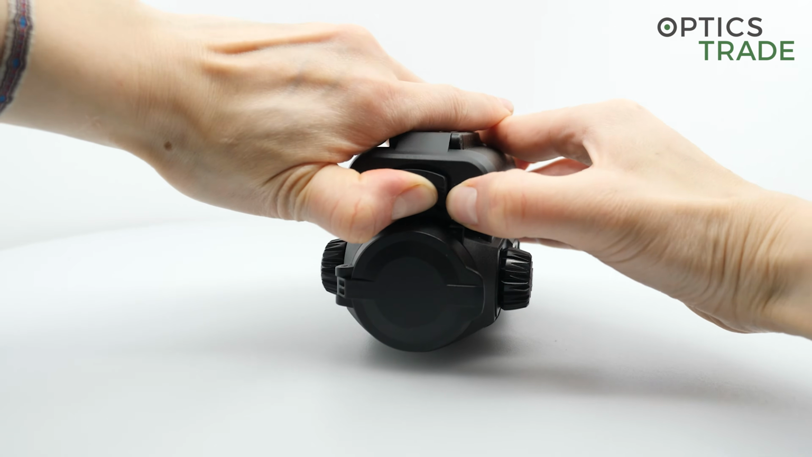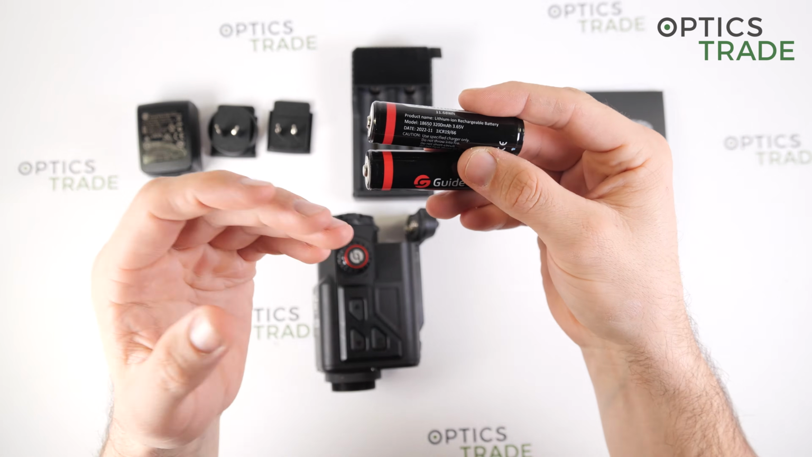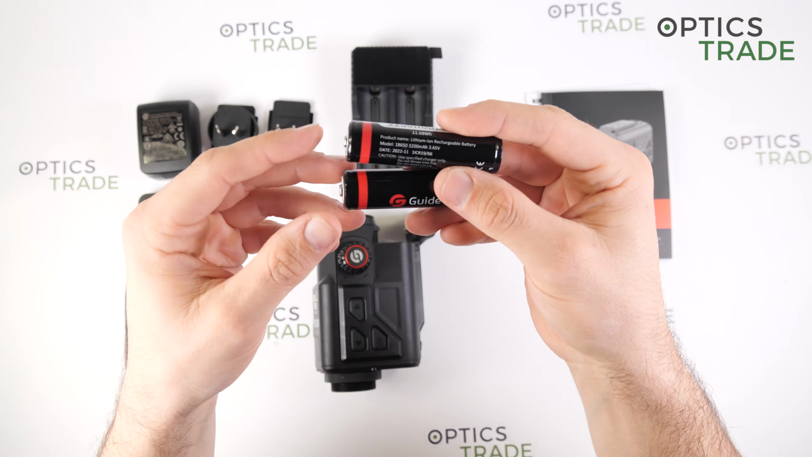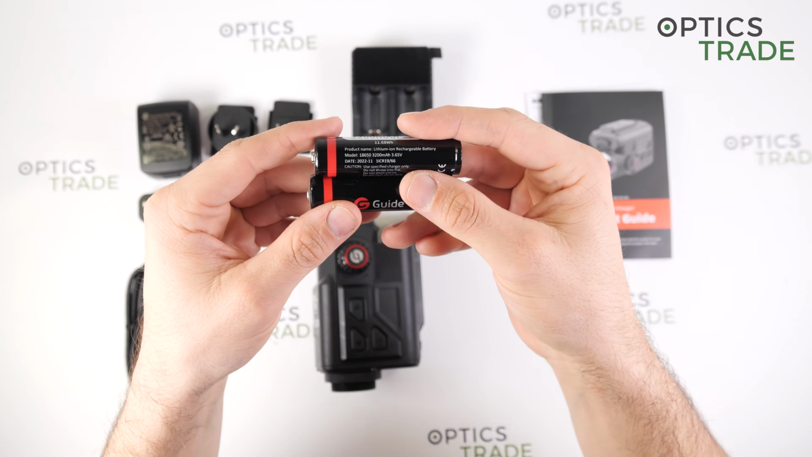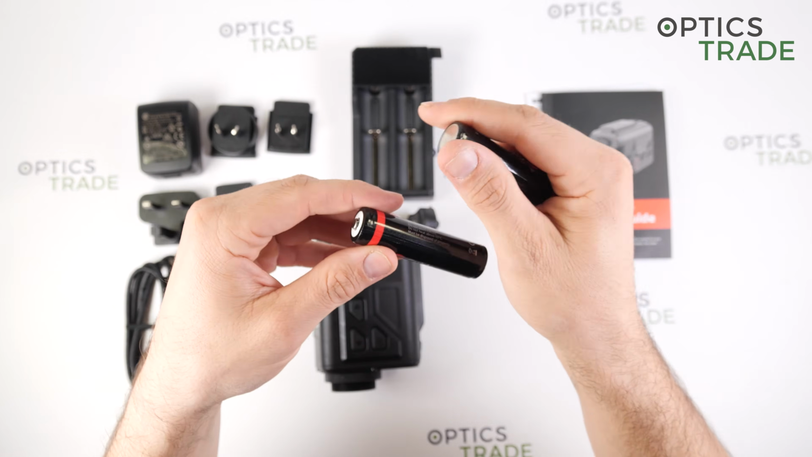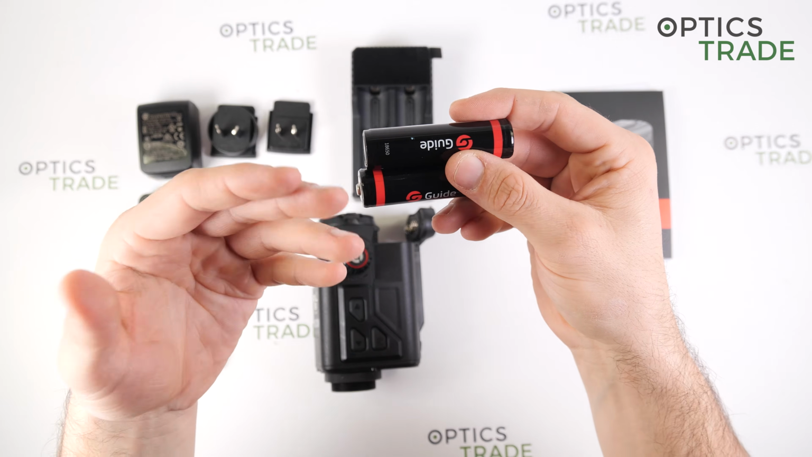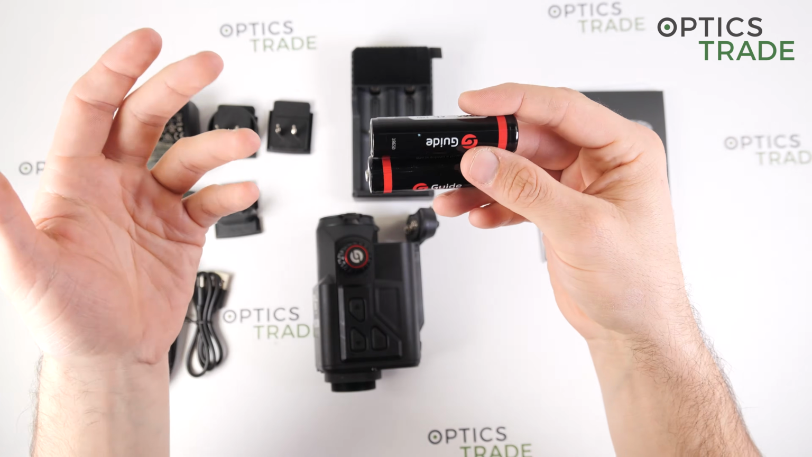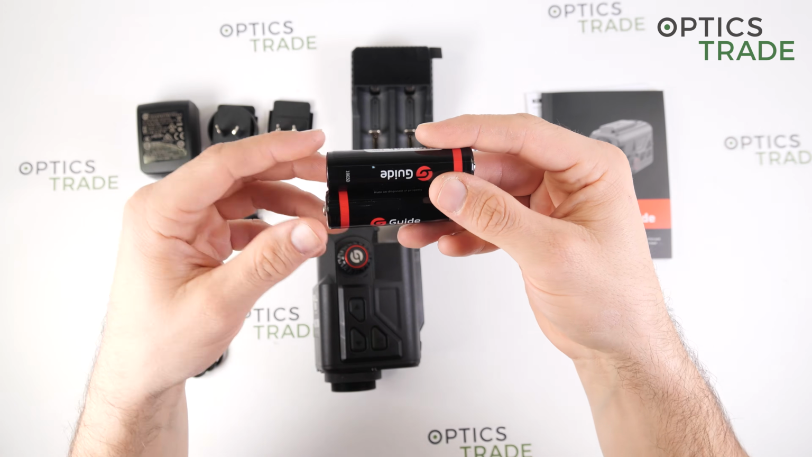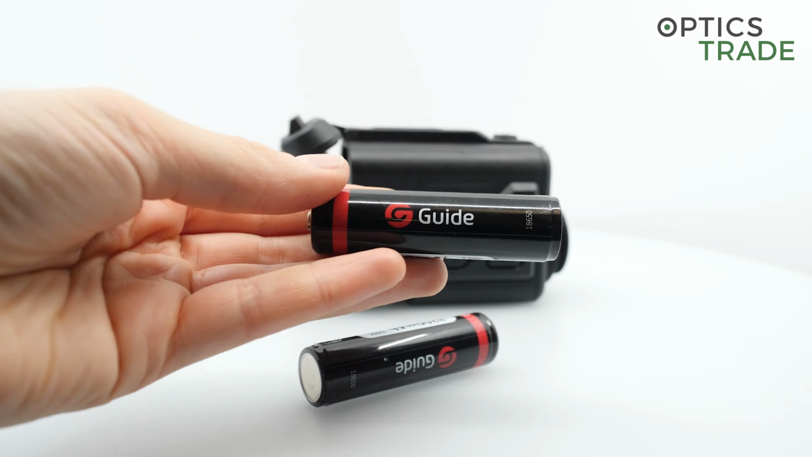The batteries, I think, are a really good decision from Guide, because they are standard batteries available in many stores, and they are very cheap also, so you can use these batteries in different devices, and with such you don't need to have a specific battery from one manufacturer.